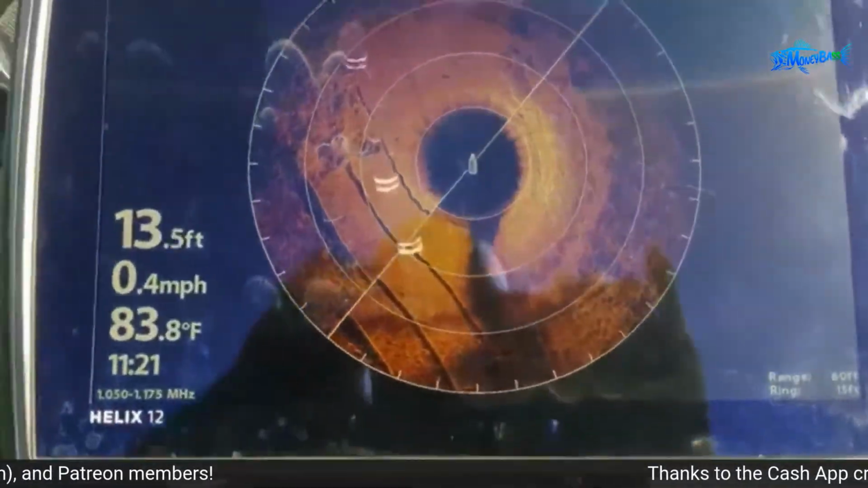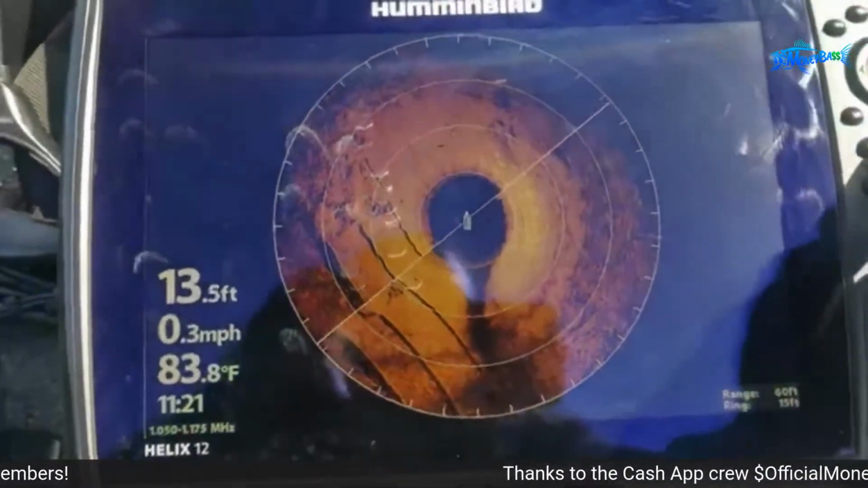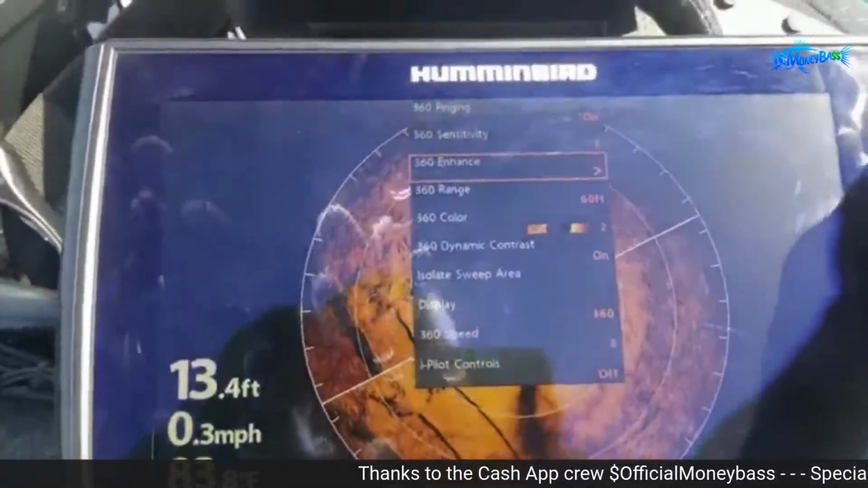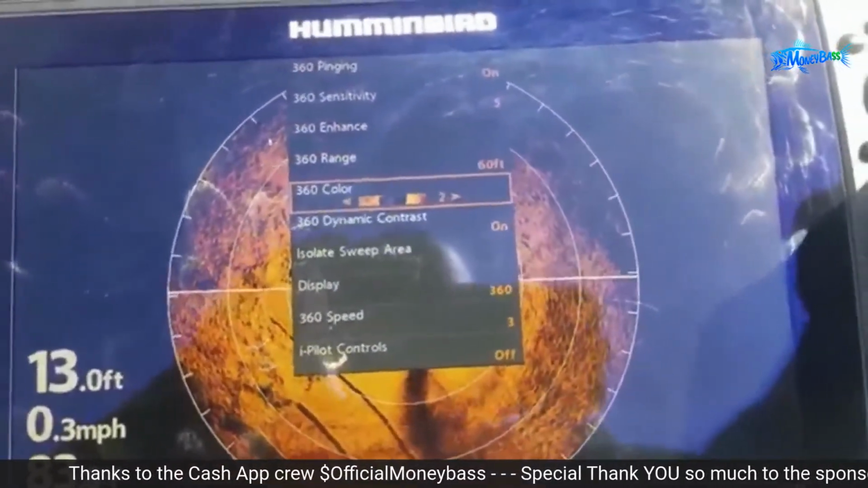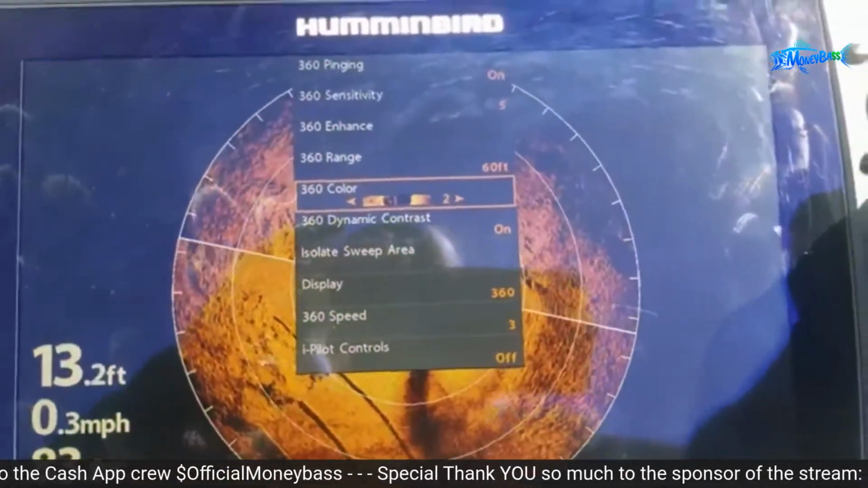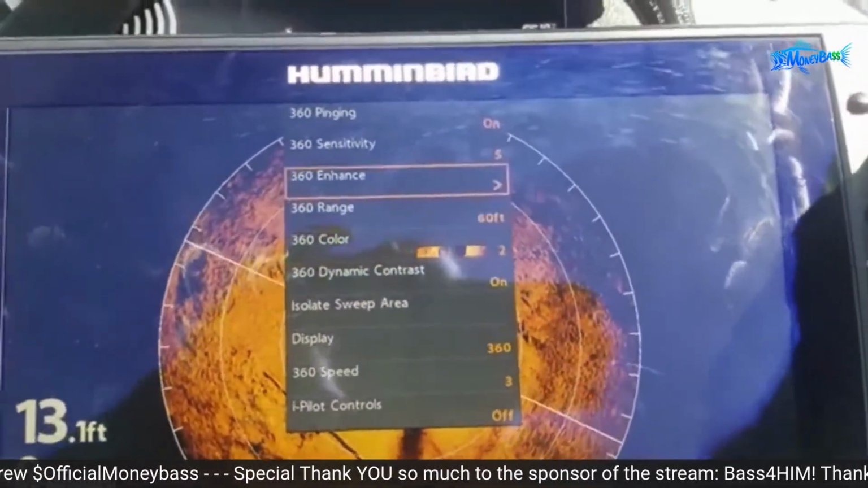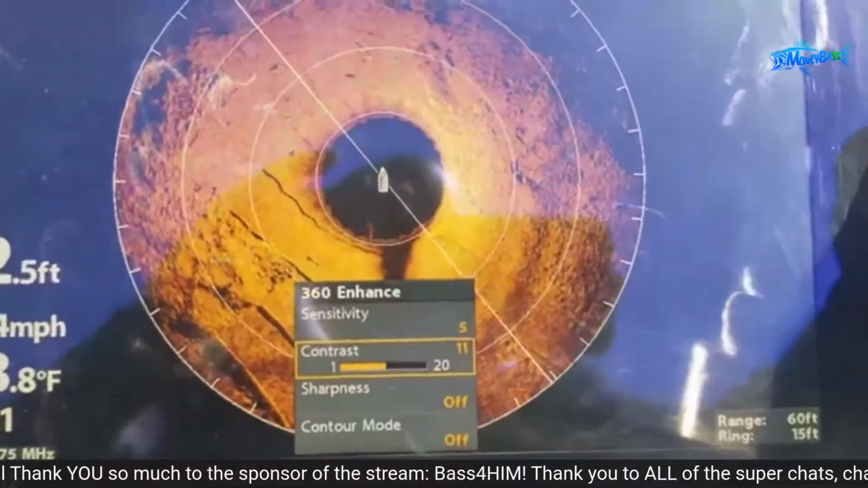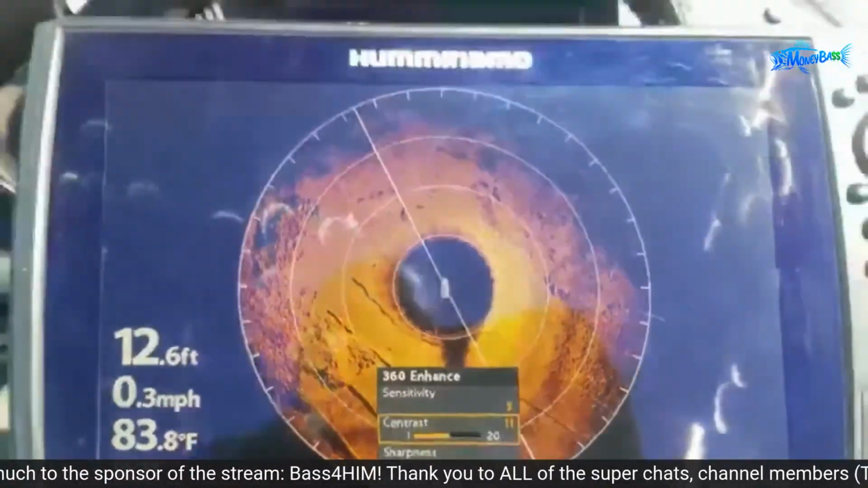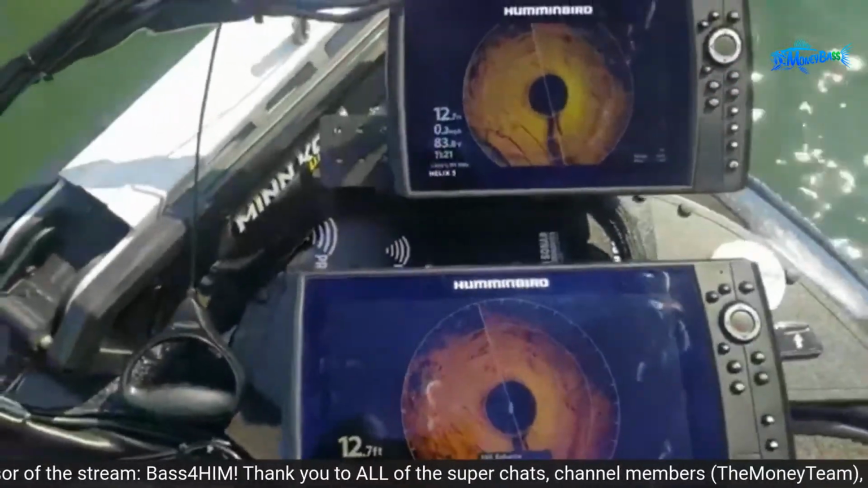All right, but that's it. Once you get that on the screen, all you do is hit menu once, and you can just go through these settings, and you kind of just want to play around with them. But if you just want to get your picture quality set up real quick, just go to 360 Enhance, and then tweak the sensitivity and contrast to get that picture to where you want it.